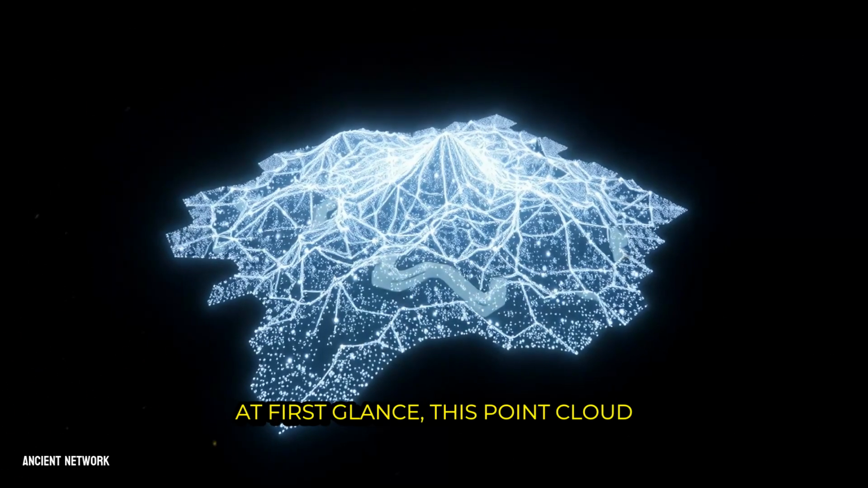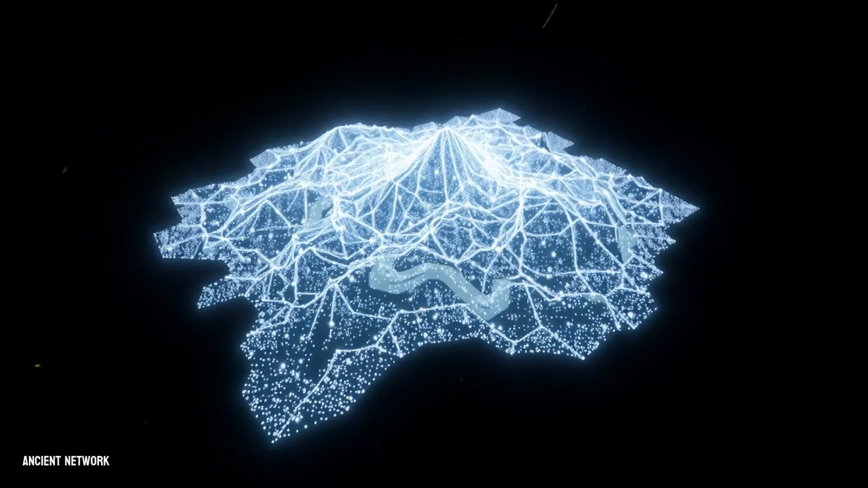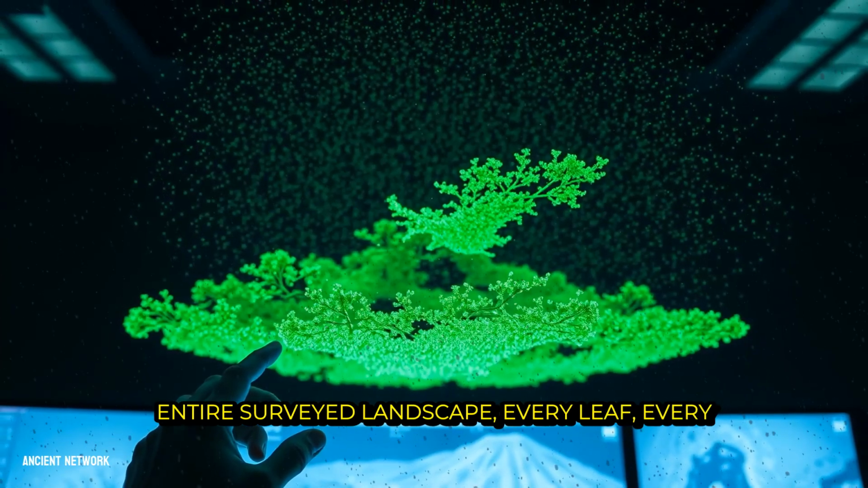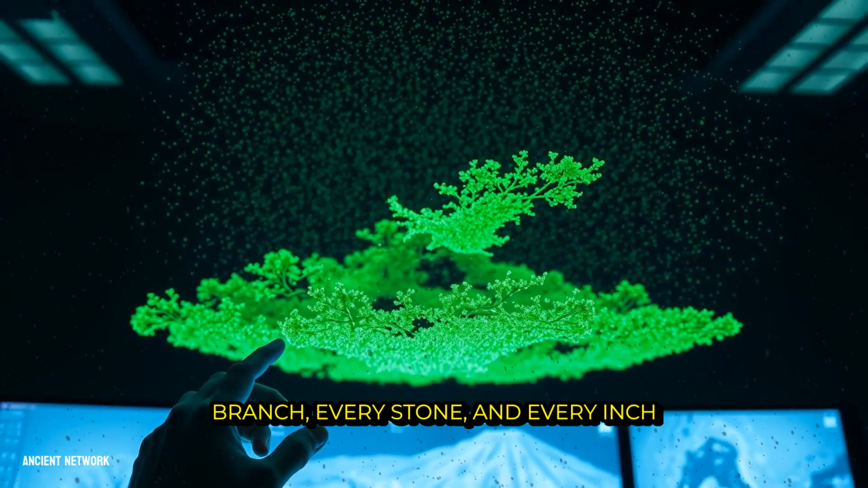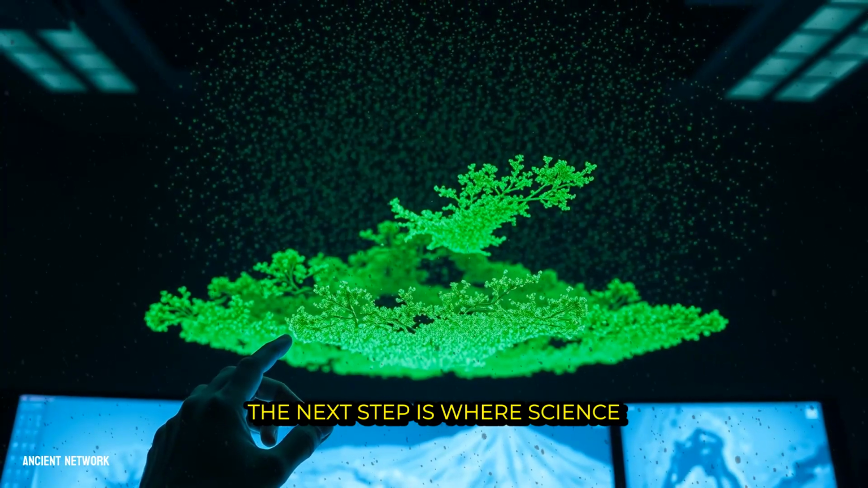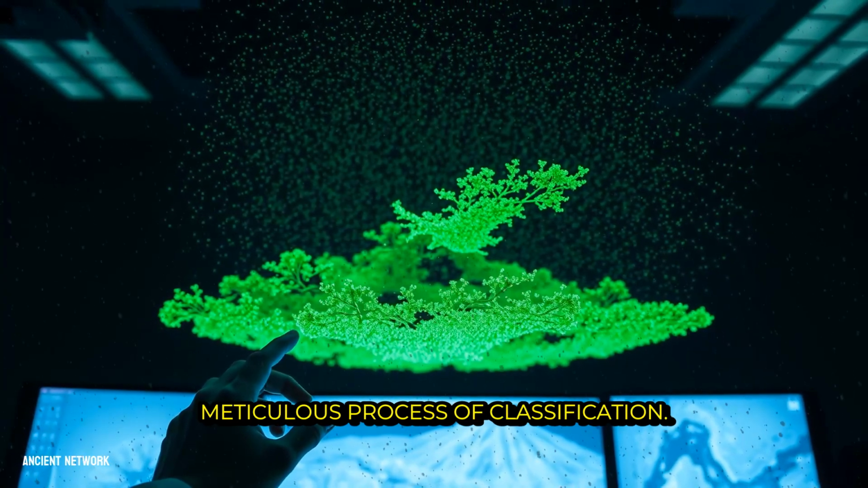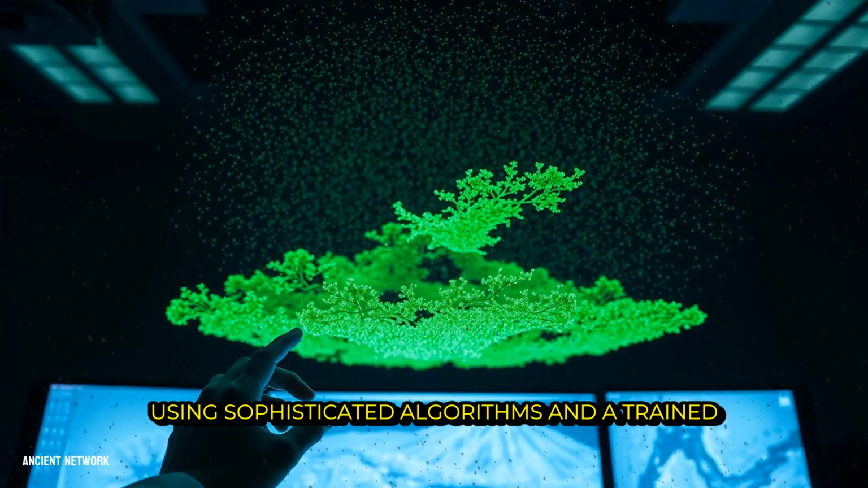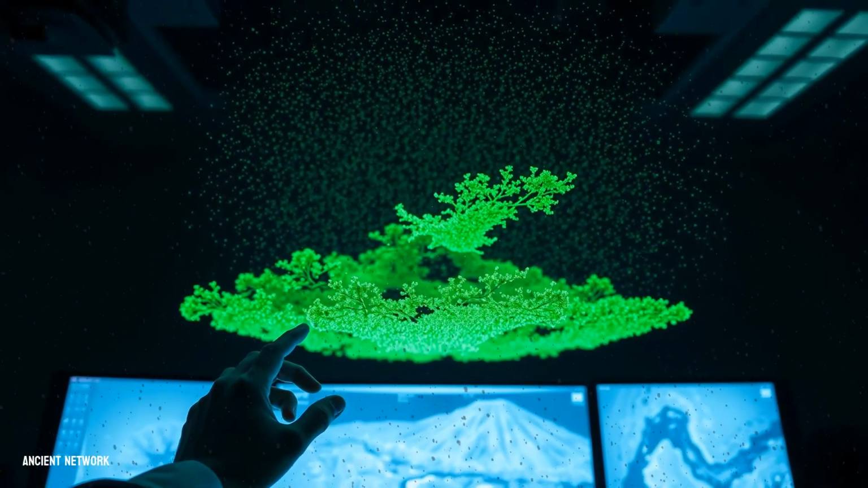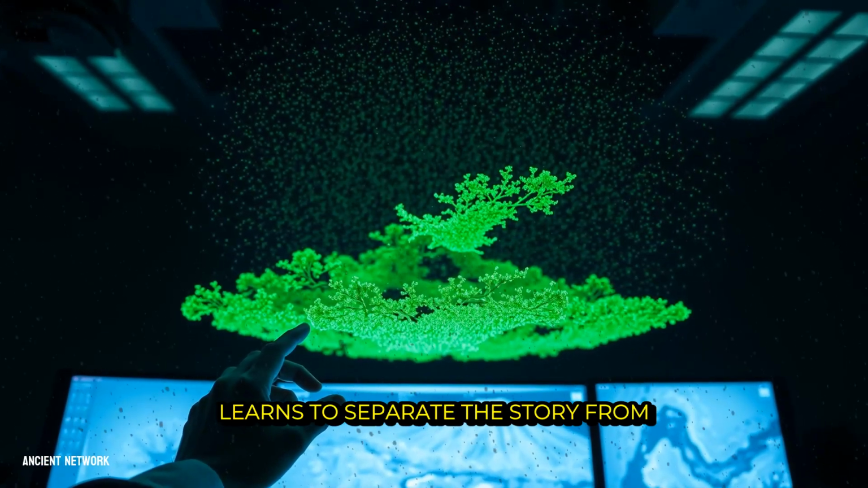At first glance, this point cloud looks like digital static, a formless haze of color. But within that haze lies the entire surveyed landscape, every leaf, every branch, every stone, and every inch of soil, all encoded into this ethereal swarm. The next step is where science meets artistry, as specialists begin the meticulous process of classification. Using sophisticated algorithms and a trained eye, they start to sort this chaos. The software, guided by human expertise, learns to separate the story from the noise.